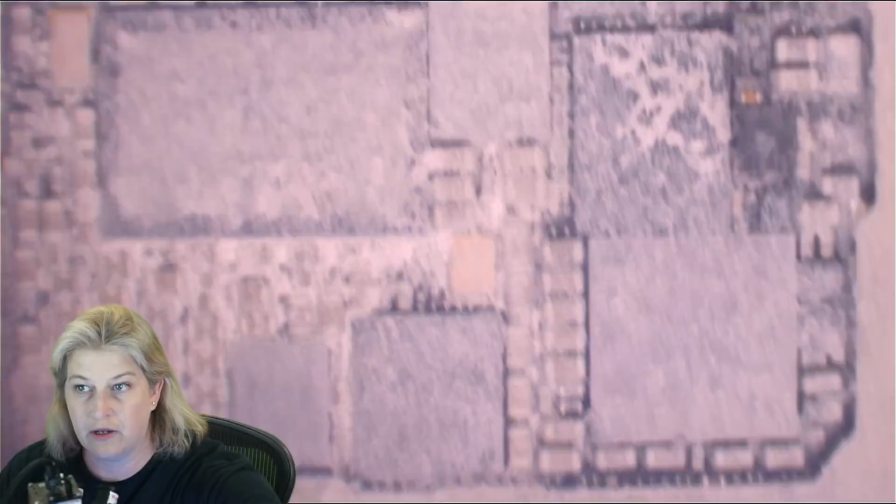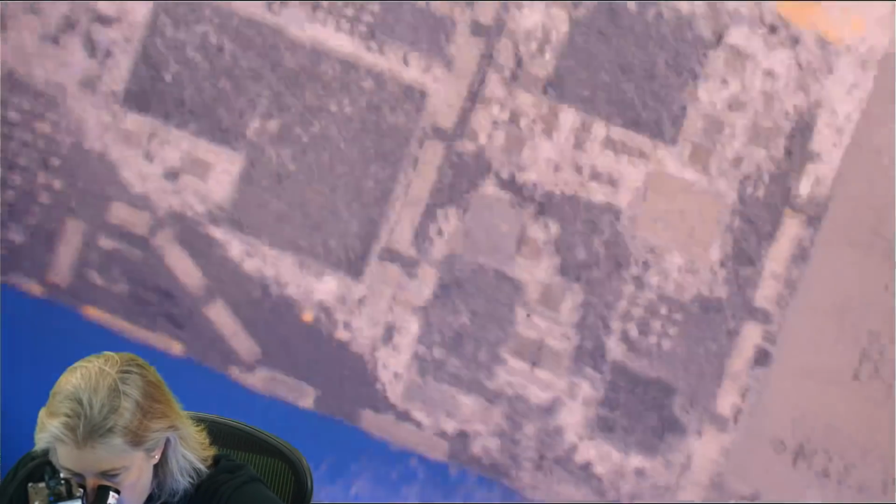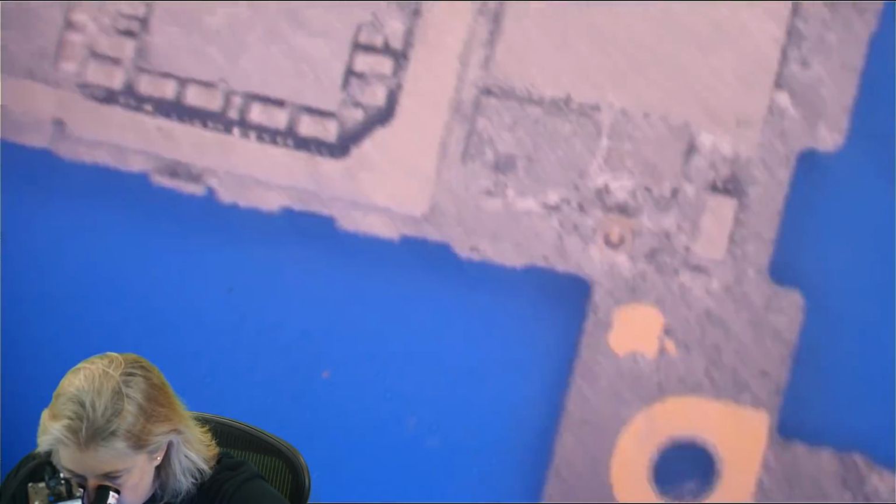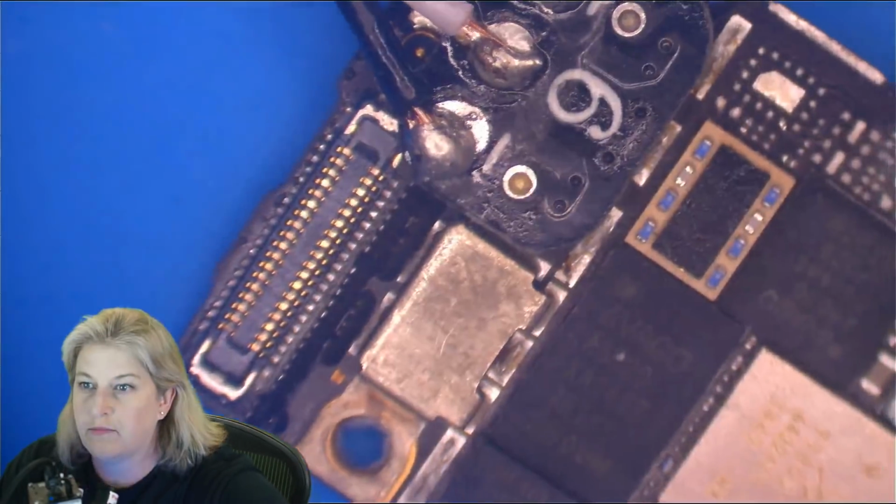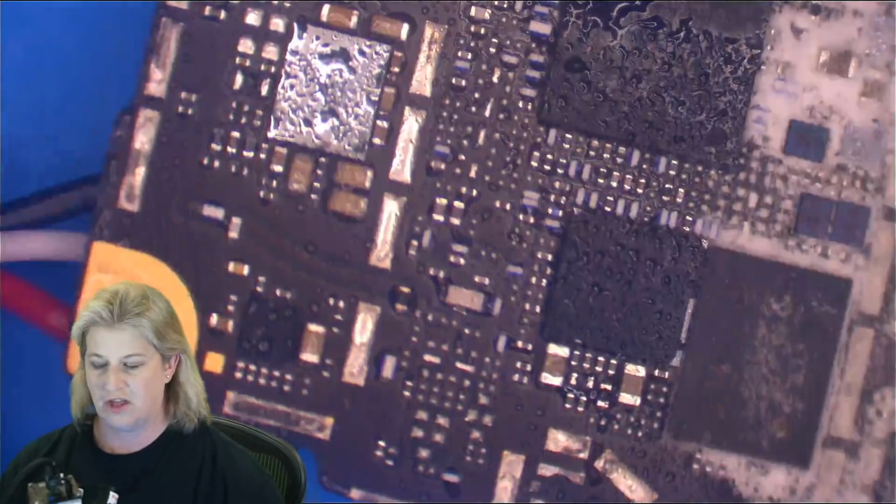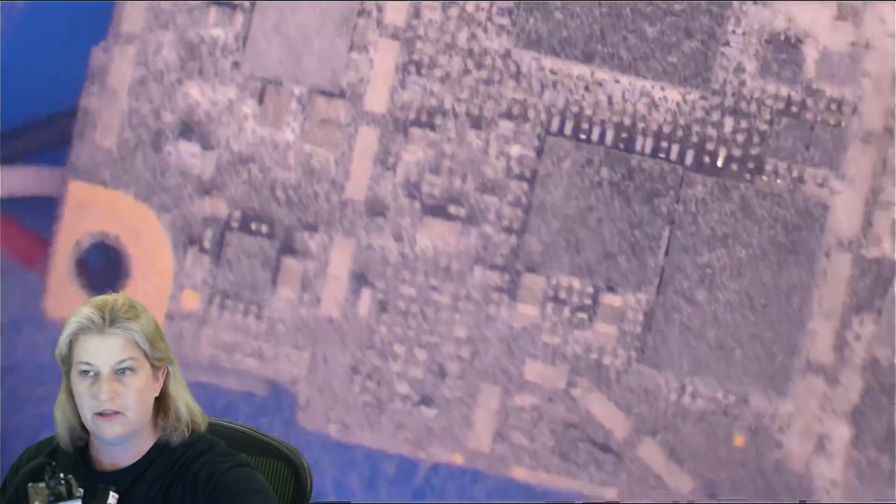What is going on? Let's look at this whole board now. We have 4.2 volts. Oh, look at that. The only thing that's melting is the battery connector itself. So we're going to say nothing is getting significantly hot. And I think that's a really important finding here. Why is nothing getting seriously hot?